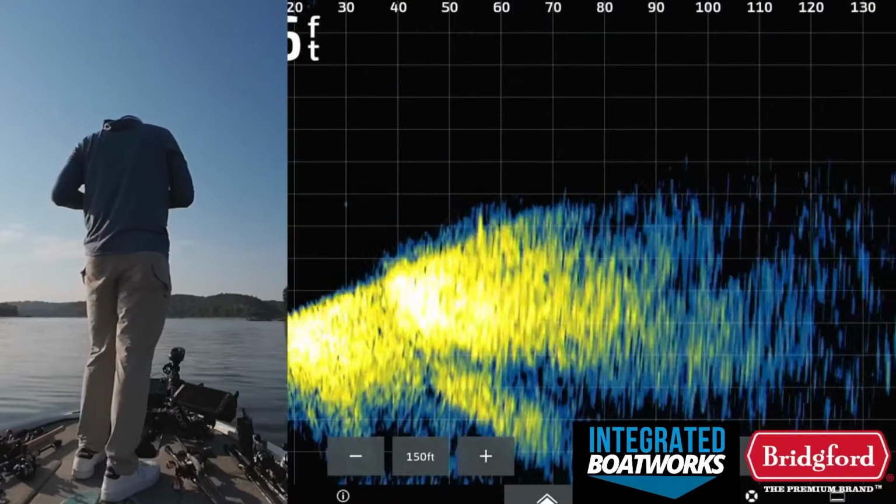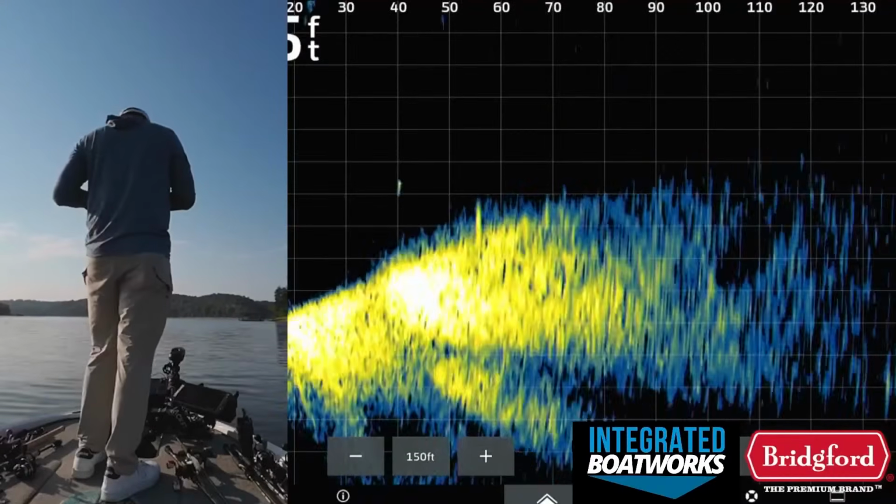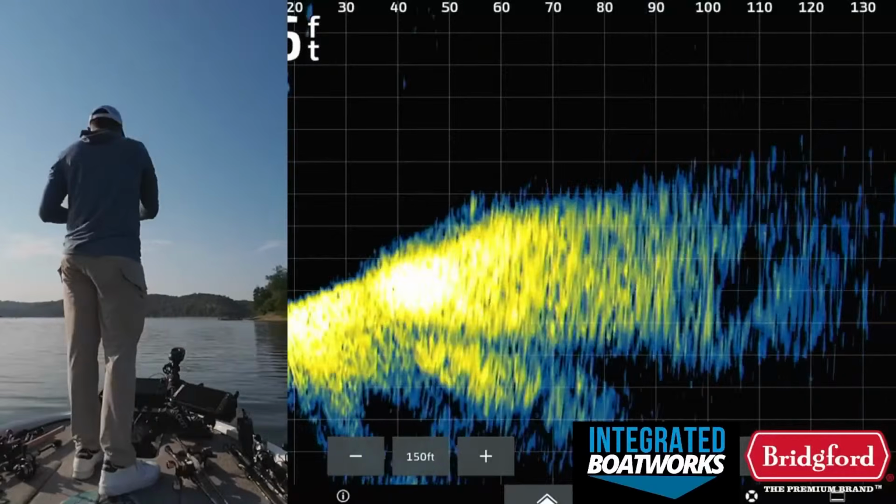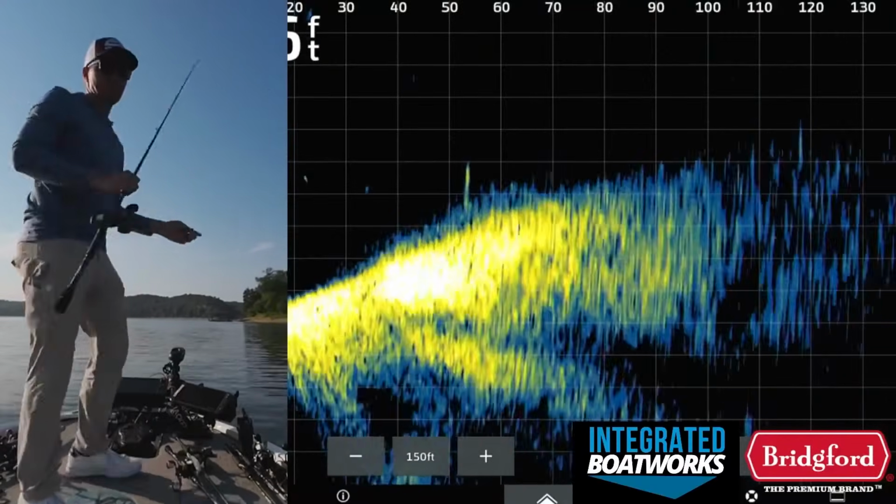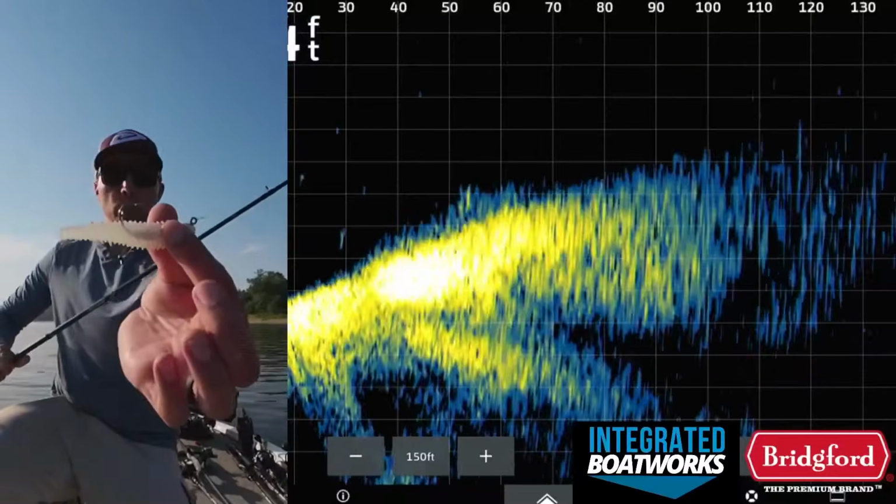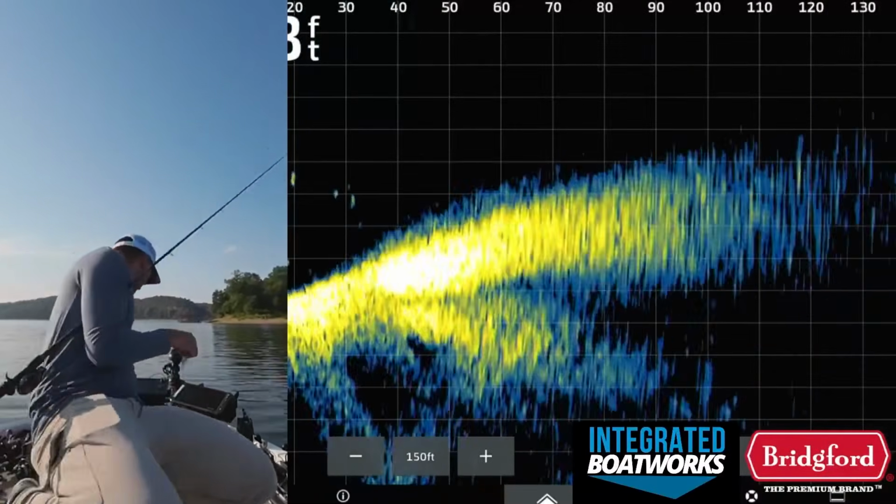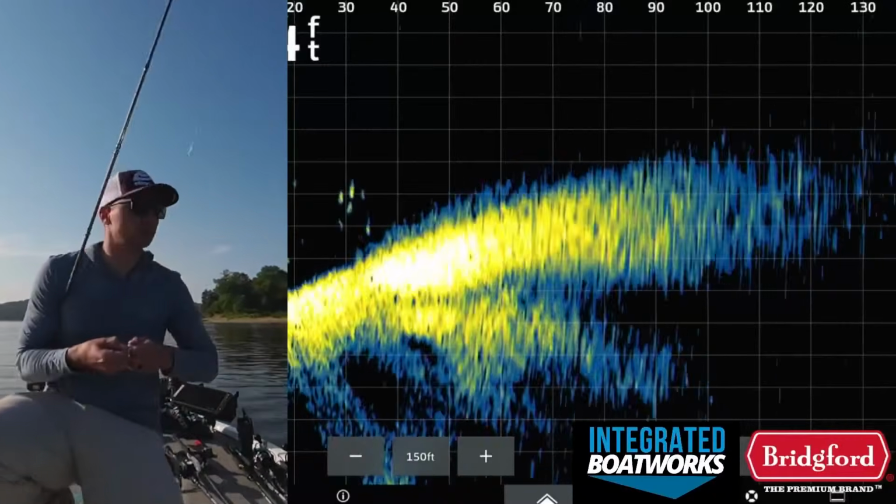He hit it. Dang it, that felt like a decent one too. Oh, maybe not. Look at that. Took my tail off my bait. Spot lock. Maybe it's just a little spotted bass.